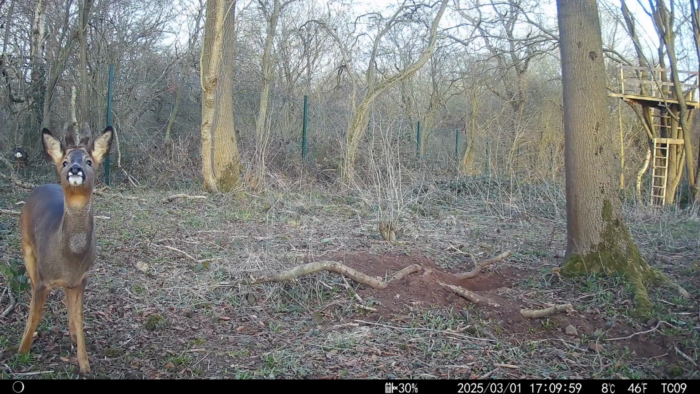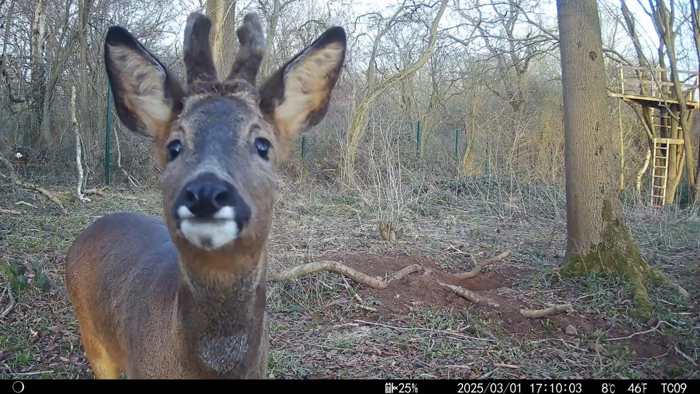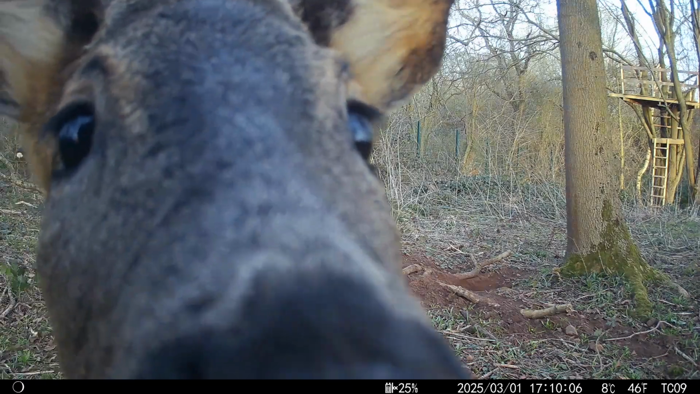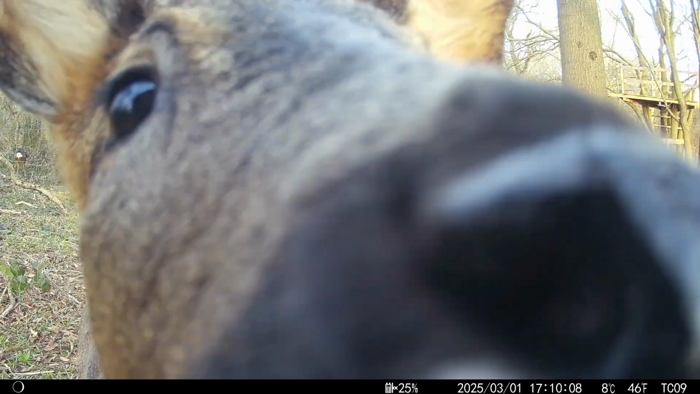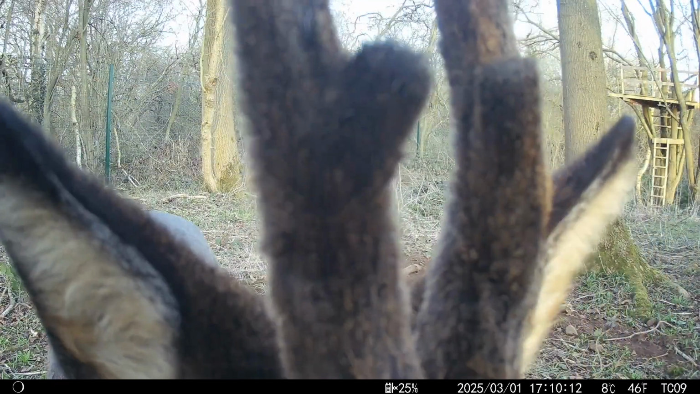On here we get another roe deer, giving us a very good look at his antlers covered in the velvet. They shed their antlers every late autumn to winter time, and then they regrow them again ahead of spring. The velvet covers the bone as it's growing, and then as the bone hardens, the velvet sheds.